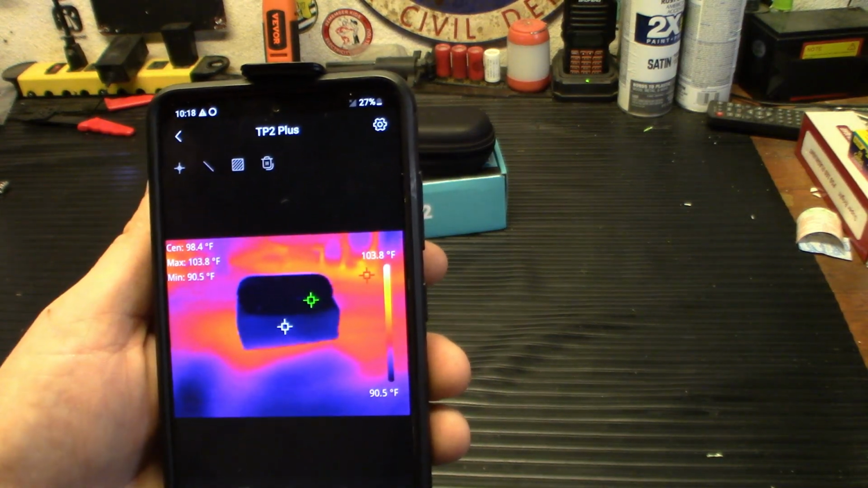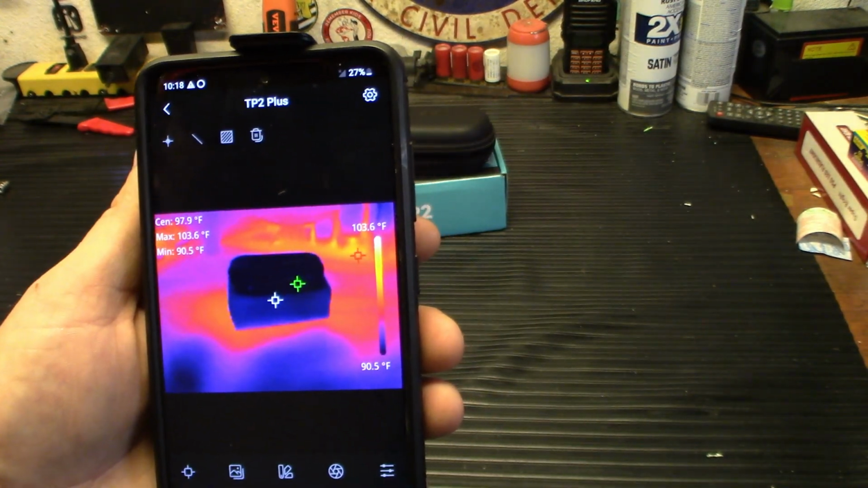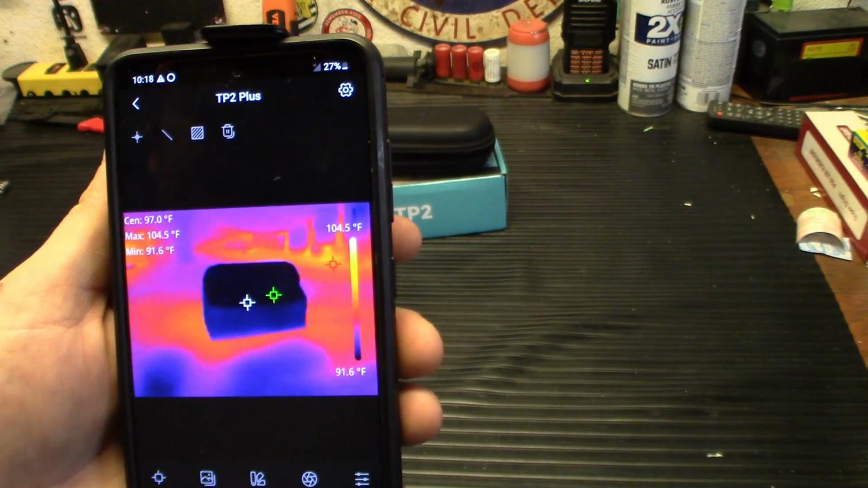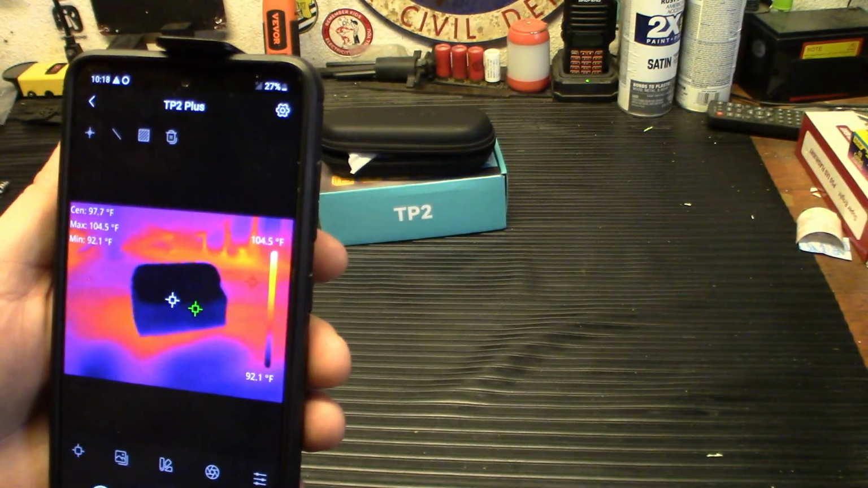So now it's highlighting what's the hottest, which is obviously over there on the right hand side of the table. And the coldest is what's right in front of us, which is the case, because I've had it inside, and inside it's 68 degrees. We have the AC on right now.